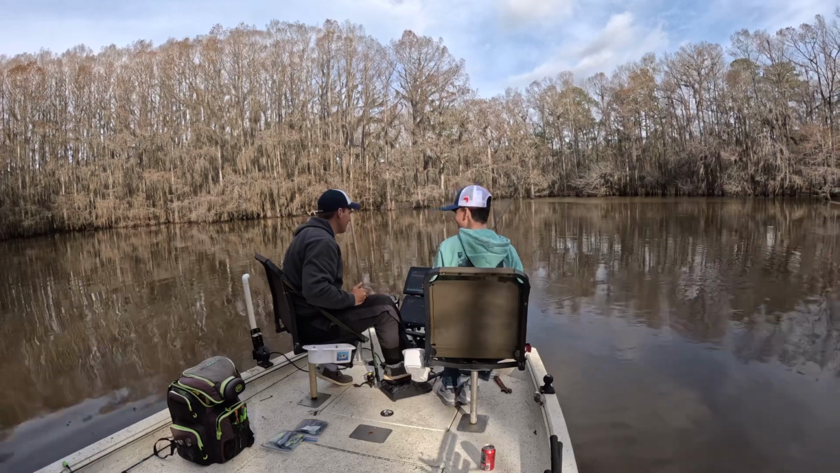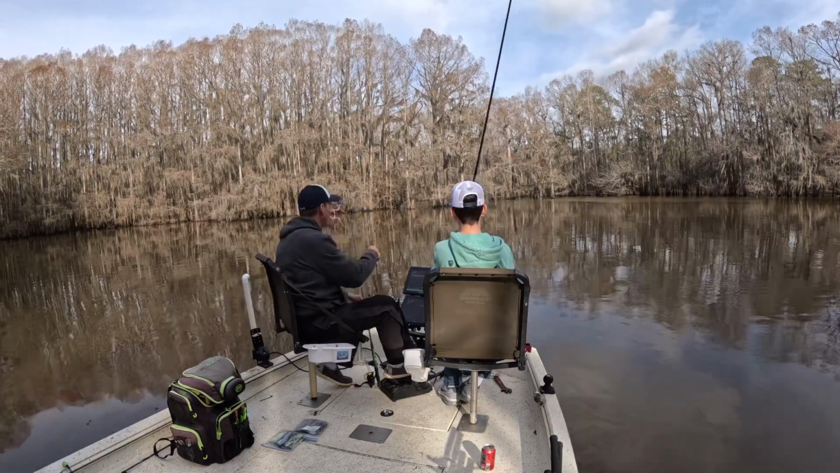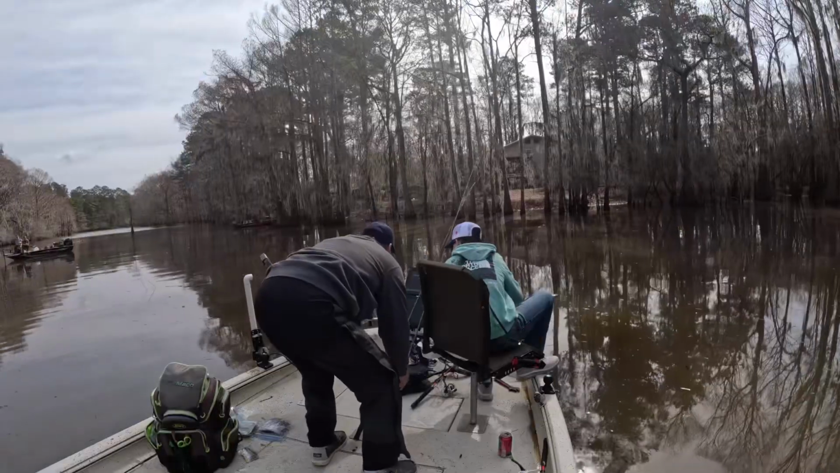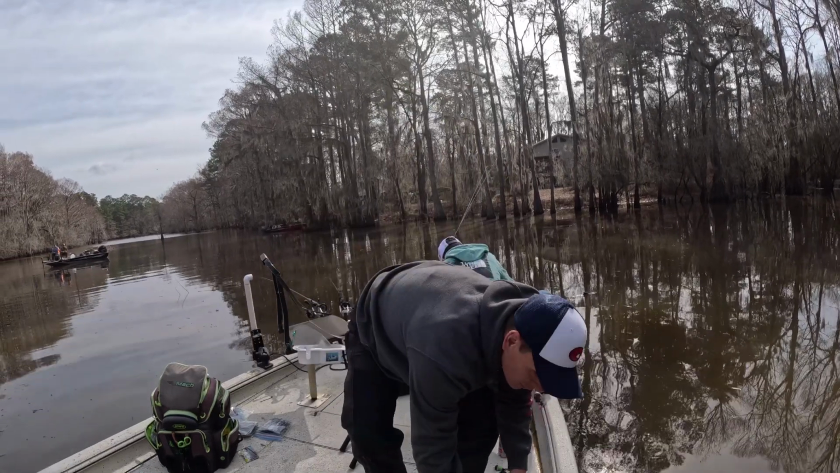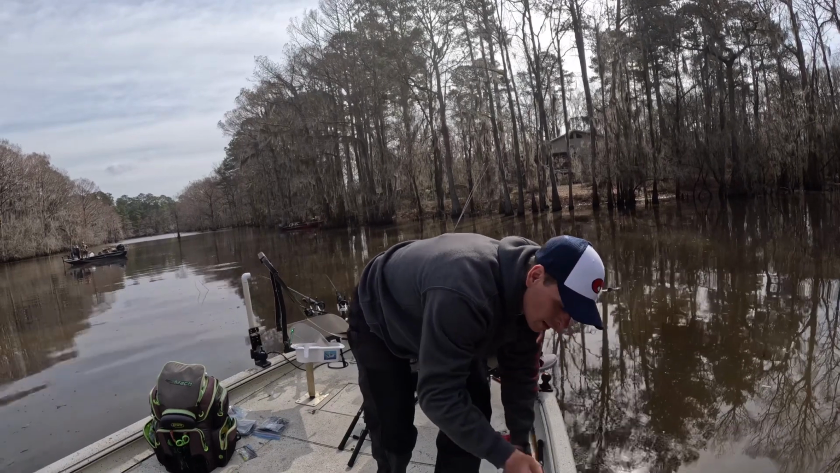Looking on the Livescope, we had probably 100 fish that day, really good sized fish that would actually come and look at the bait and not commit. Follow it all the way up to the surface and then just go right back down. So as aggressive as they were with some baits versus others, we decided to try to narrow it down.